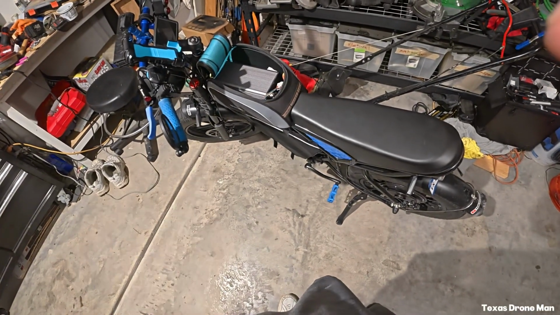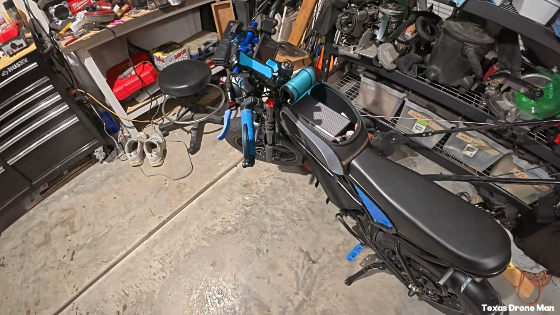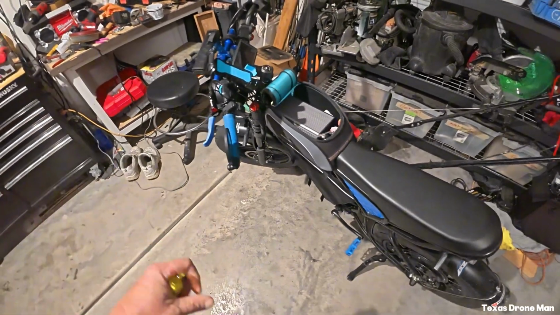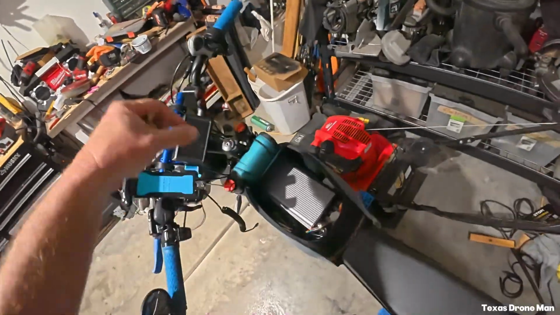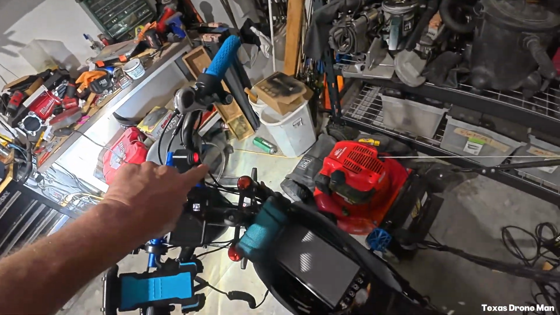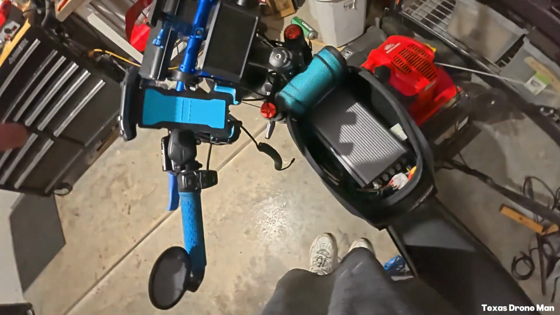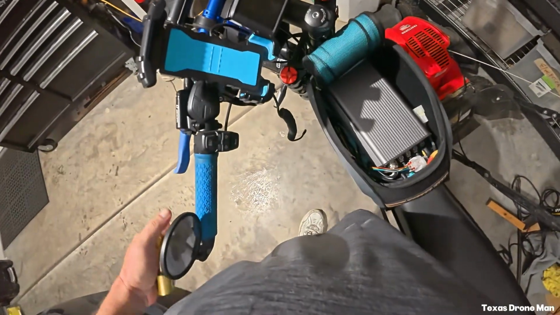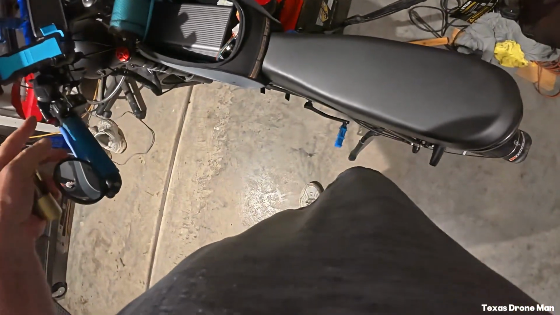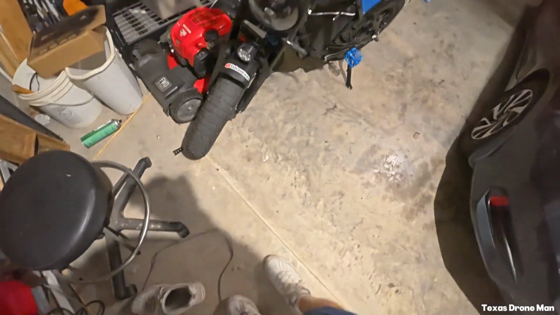But like I said, I've got everything on here running 12 volts, and it's completely separate from the controller, so I can run those at any time. I don't have any key in this thing, but I can turn the headlight on. I can turn the underglow lights on. You can see those. Basically everything is 12 volt, and I can run headlights.